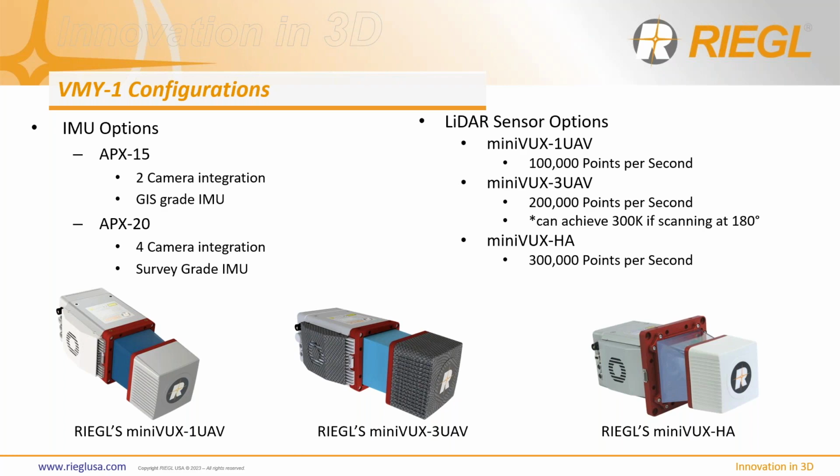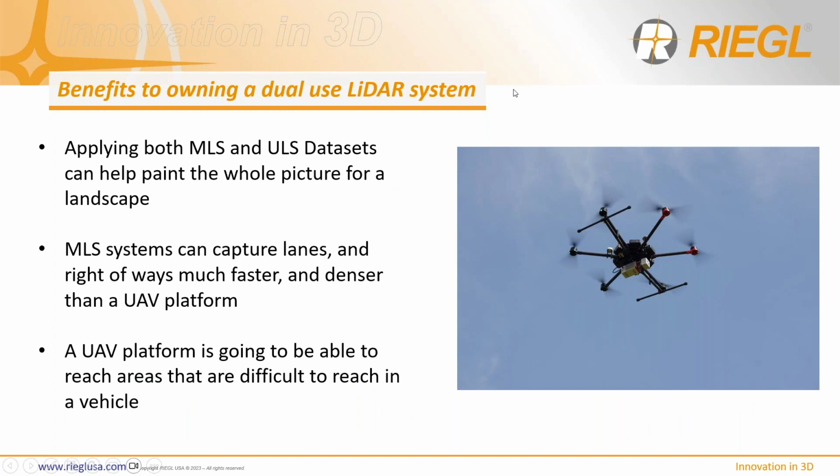So as you can see over here, we have just a small view of their actual density you'd be looking at. It basically starts at 100,000 points per second with the Mini-1 and works its way up to 300,000 points per second with that Mini HA. The MiniVux-3 can do 300,000 points a second, just only in the 180-degree field. So that'd be if you're placing it on a drone platform, you can get the 300,000 points a second. But if you're wanting the 360 degrees from the mobile sensor, which you would, it can only scan at 200,000 points per second. So there is a very big benefit to owning a dual use system.